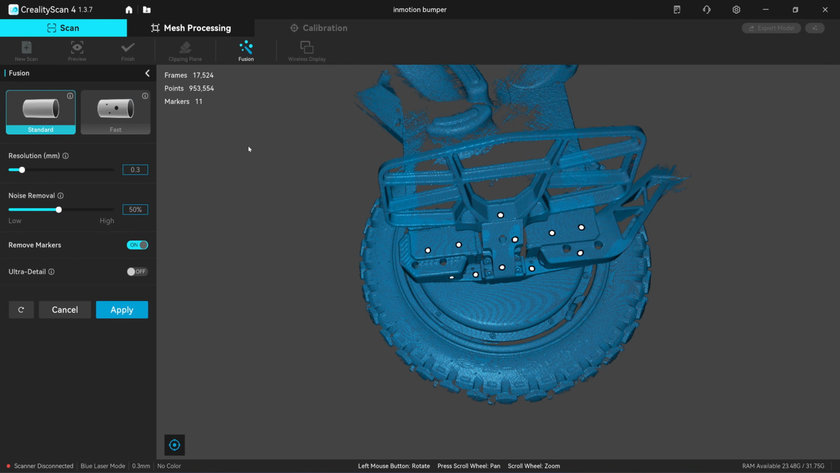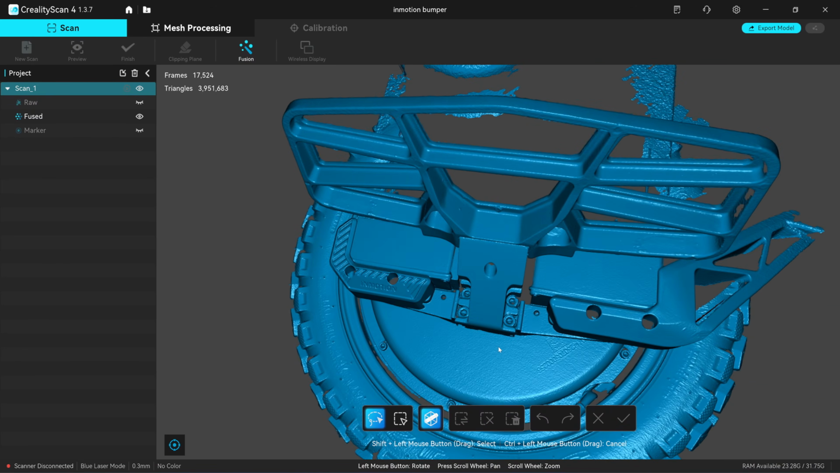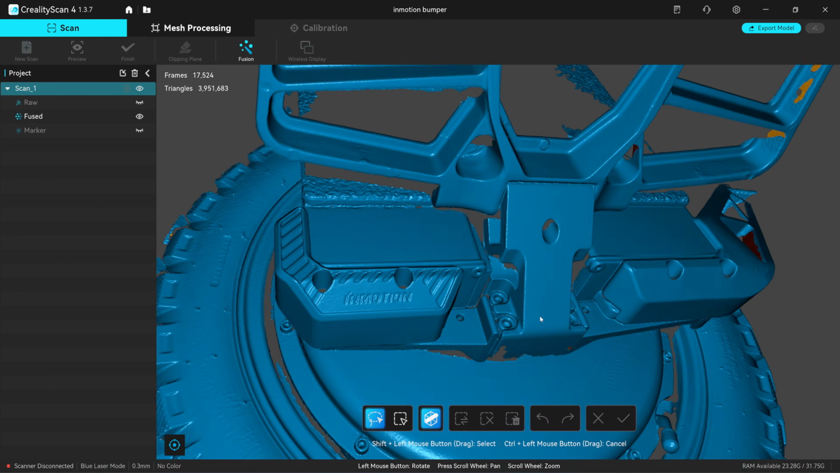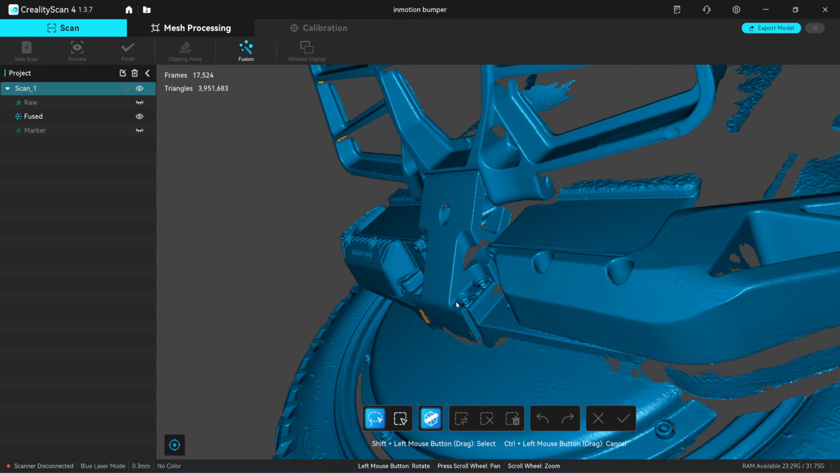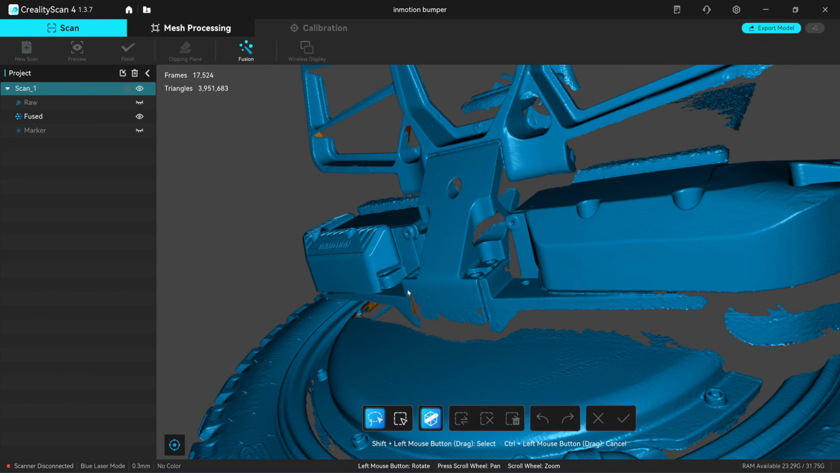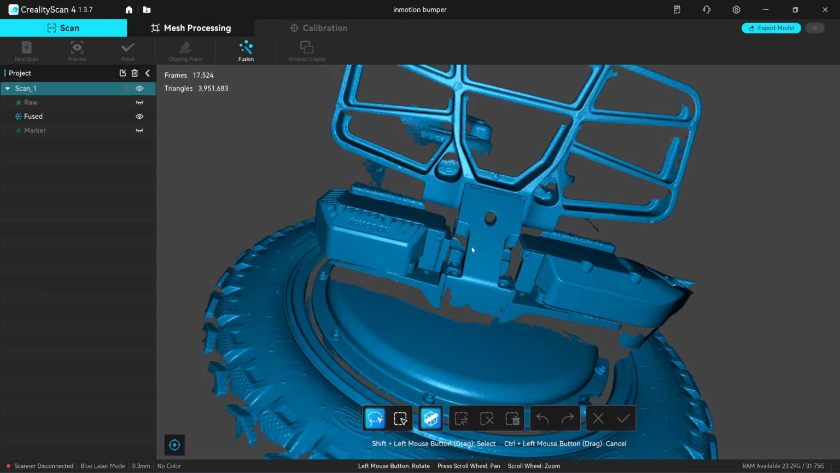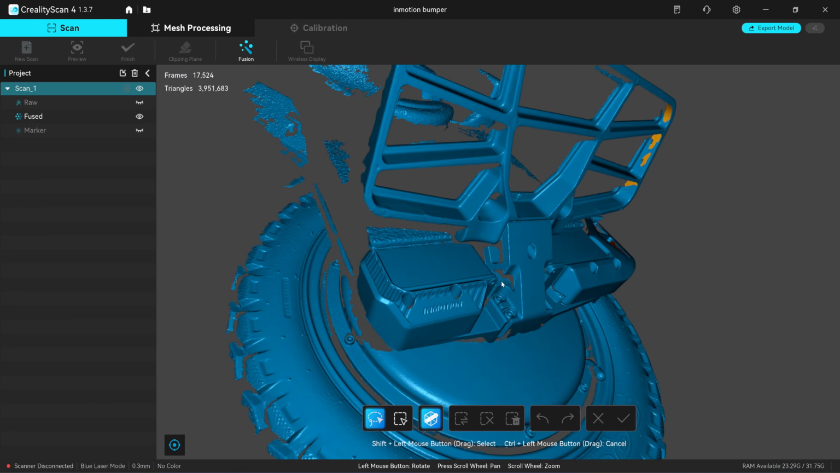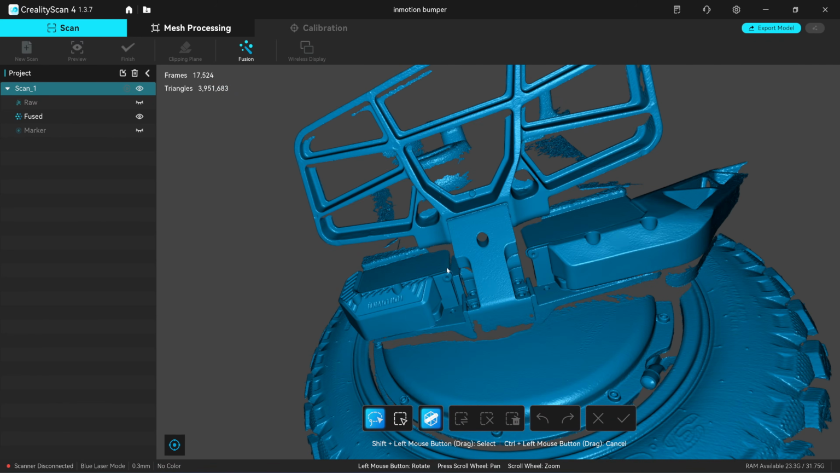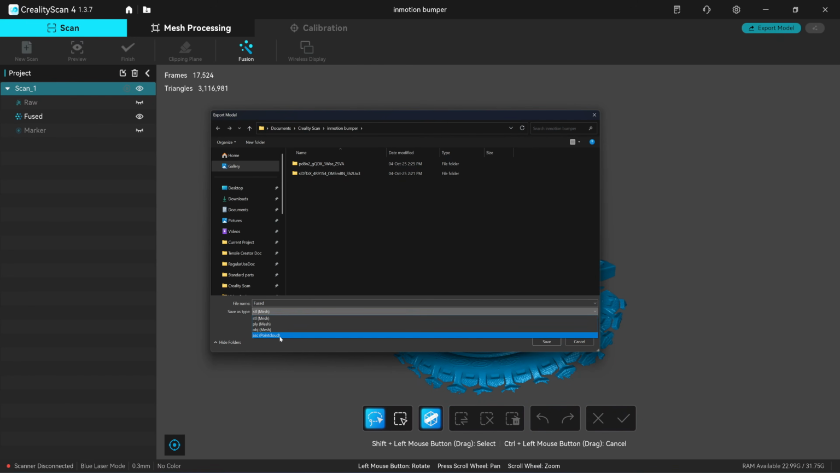So I'm going to fuse the point cloud at 0.3 millimeter. We have 3.9 million faces. And you can see from here how sharp and clean the scan is. This is a scan without the spray, from the Sermoon S1. Export as a point cloud.